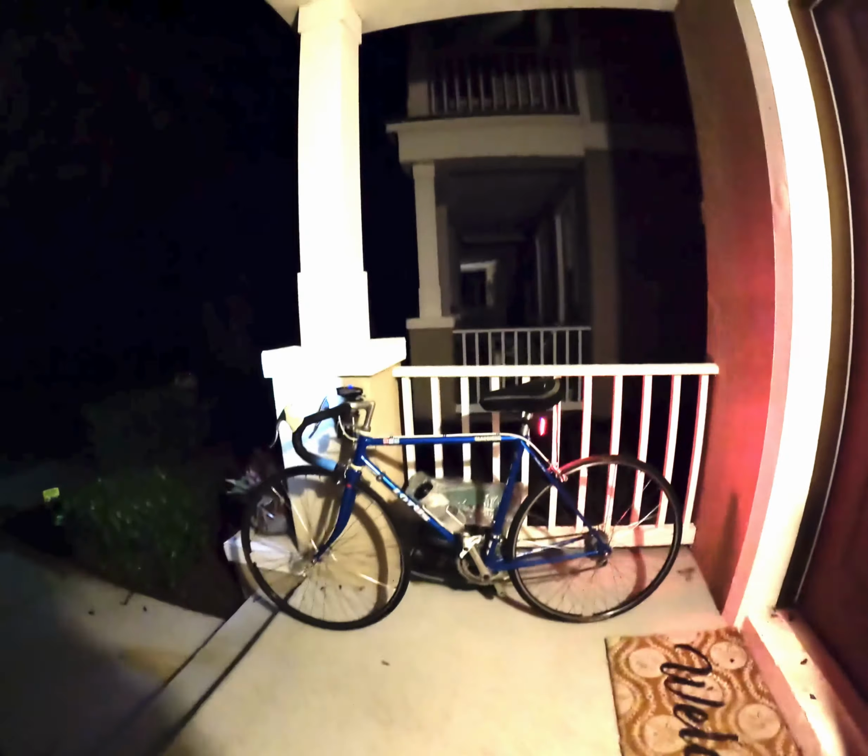Here we go. That's the night rig. The Lotus Classique. And here we are in Grand Palm to go for a night ride.